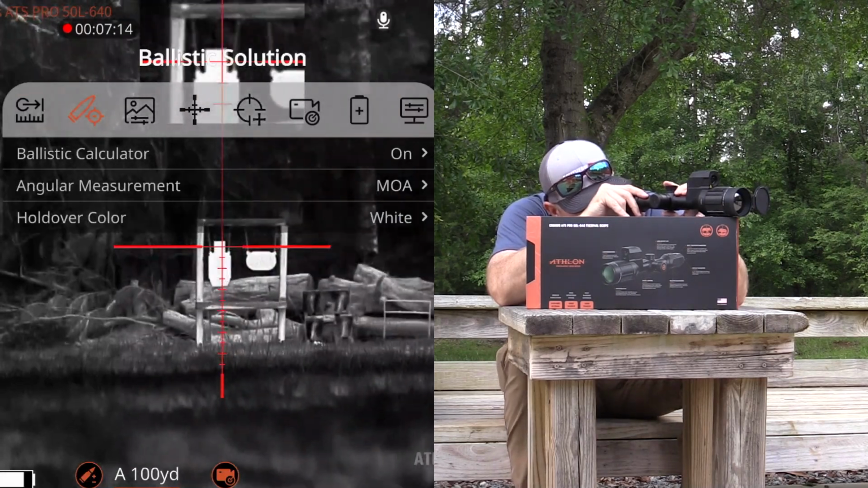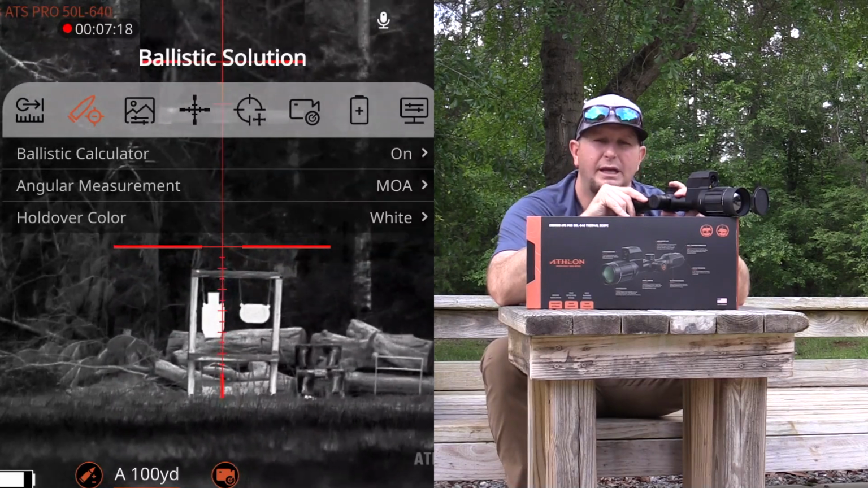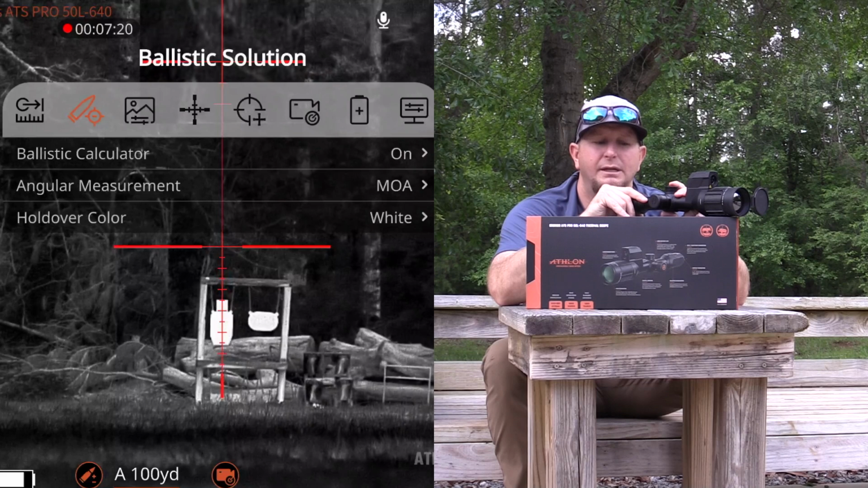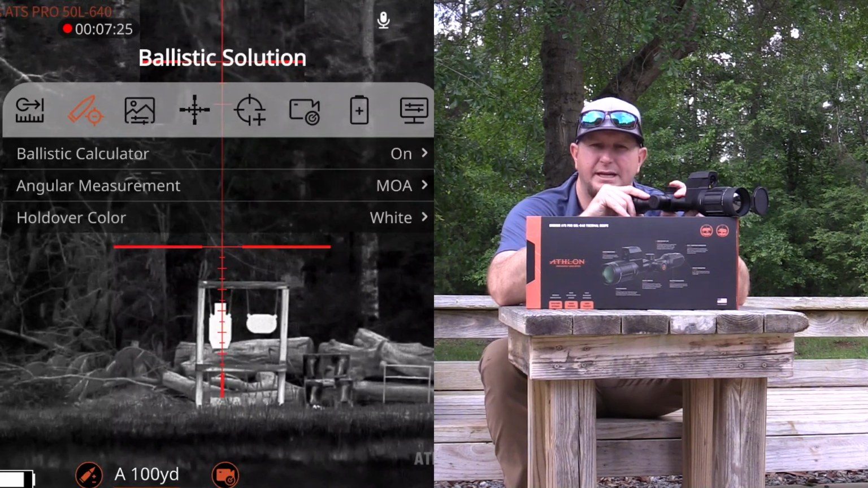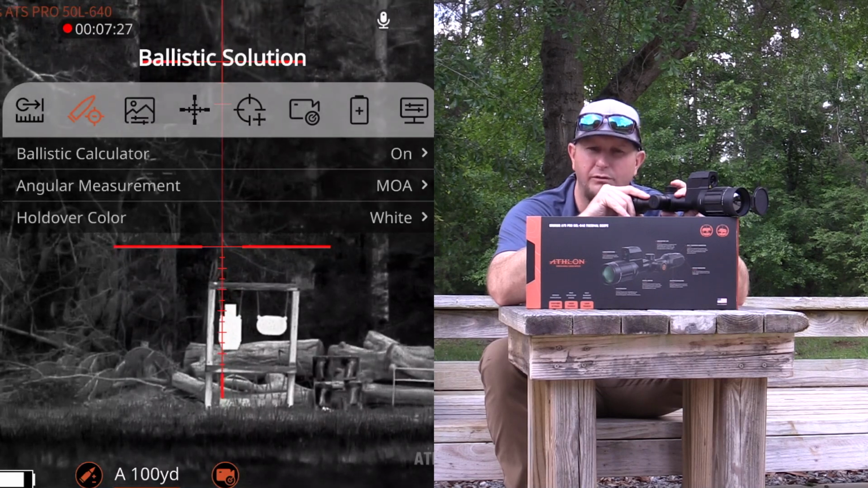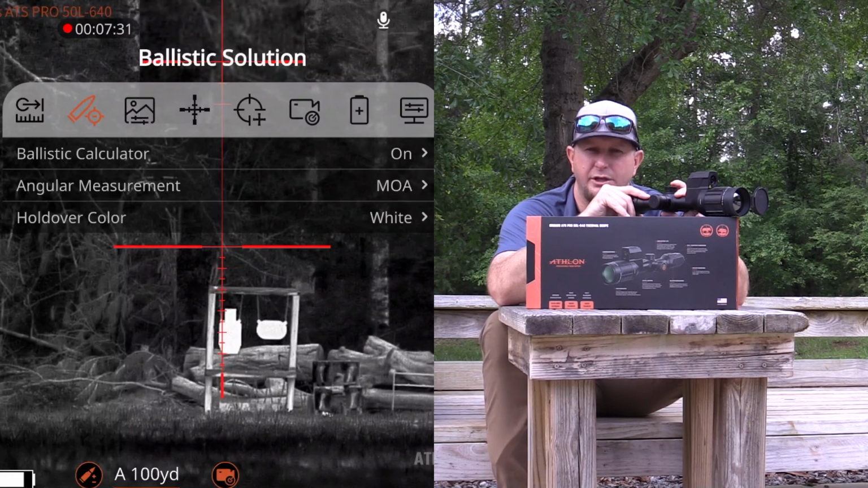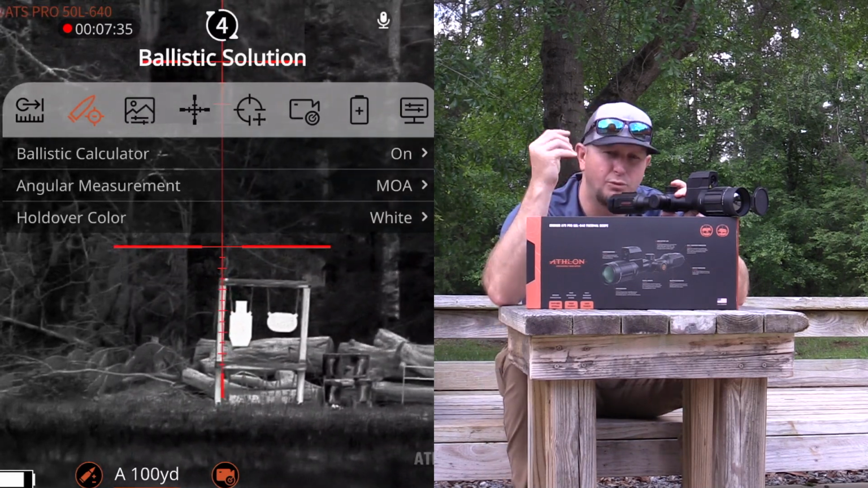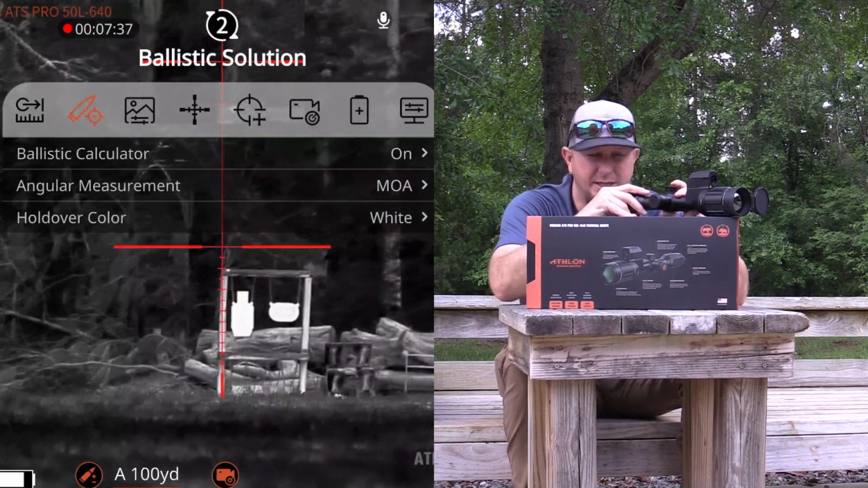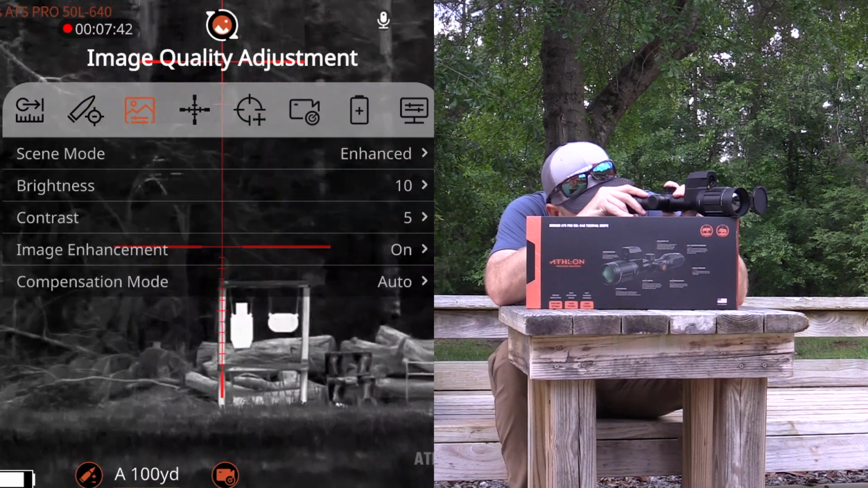You've got the ballistic calculator, which is a really cool feature with this scope. You can put in your bullet information, your speed information, and whenever you range a target, depending on what your zero is set at, it will actually give you your holdover for those different distances. And then you're also able to go in and adjust the actual holdover reticle for whether you wanted a specific color or a specific type. All that can be accessed in this setting here.